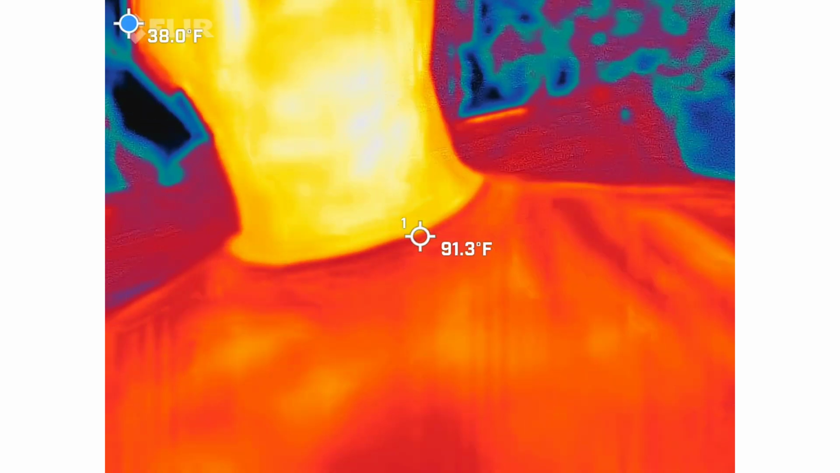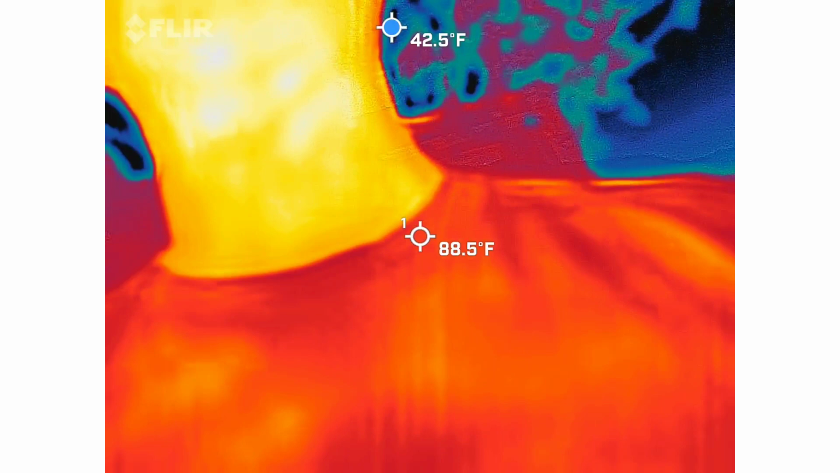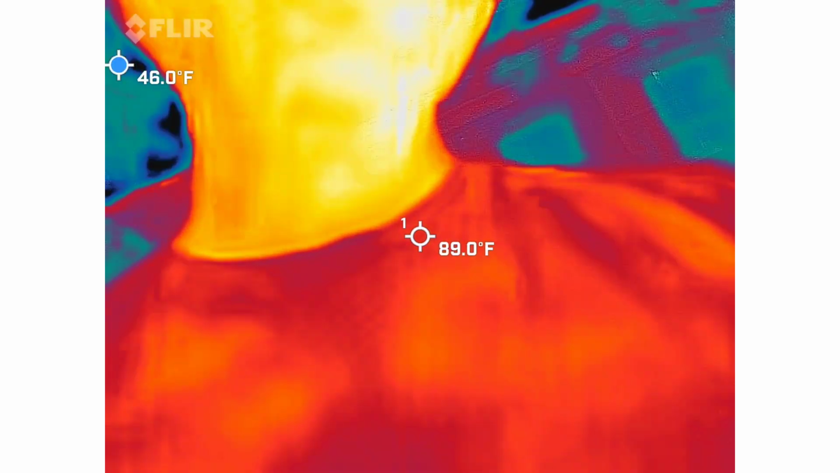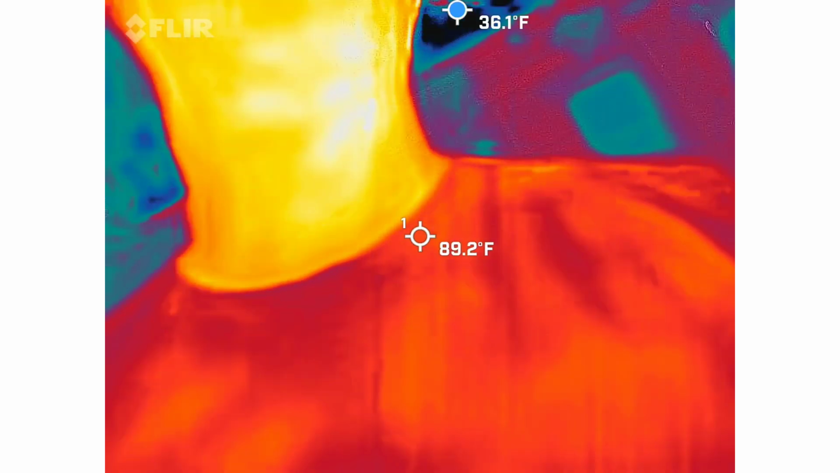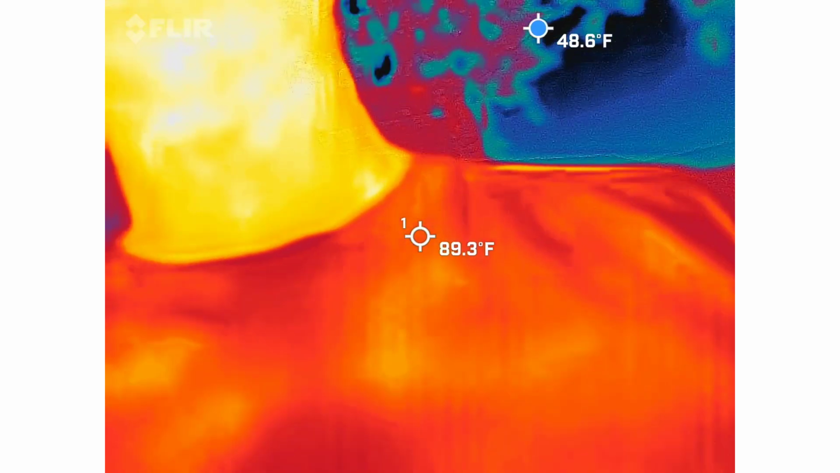So, with this particular camera, this is a FLIR. What does that mean for you? This is what firemen use to actually help save people. It's a quick attachment to their phone so that way they can break into places and find where they need to go. So, this is the real deal. This is not a phone app. This is actually some pretty cool stuff.